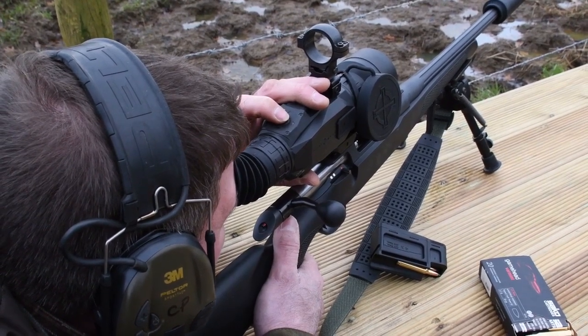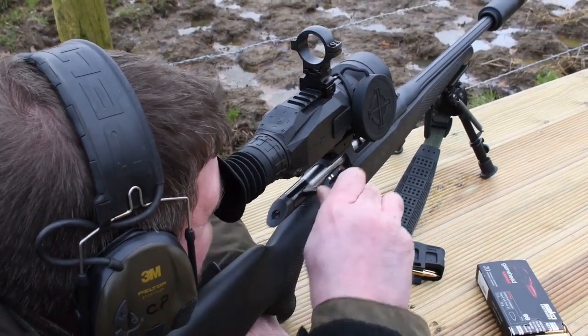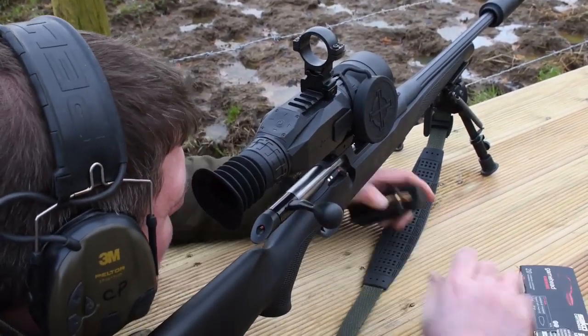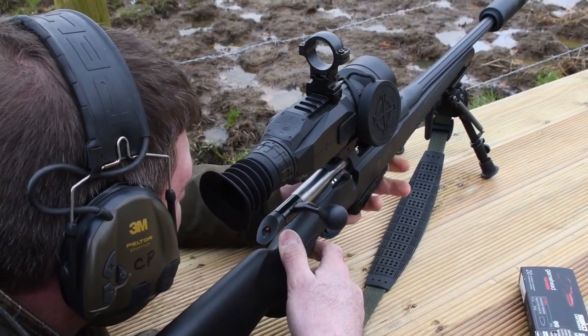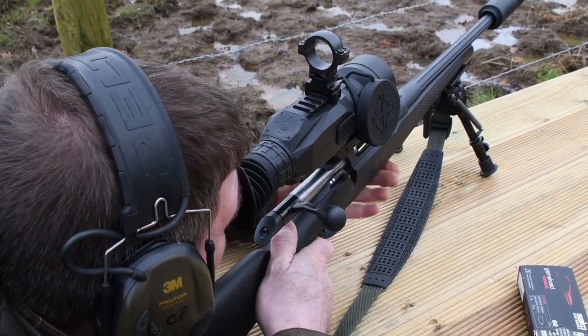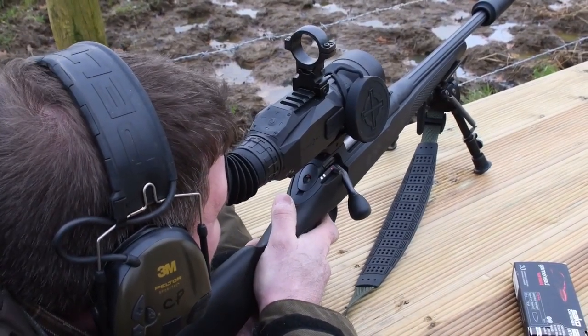Windage and elevation. Press enter, it'll save it, and now reload the rifle. I'm going to take one last shot, and hopefully this one is going to be straight through the centre.